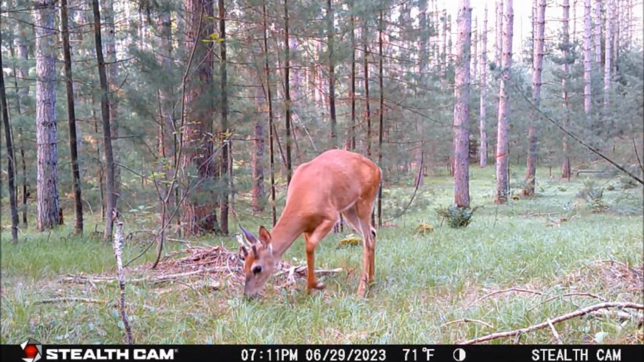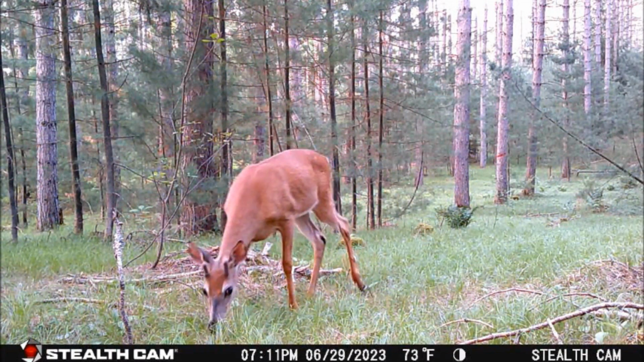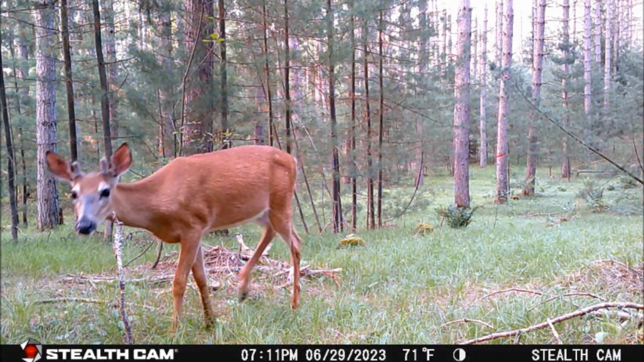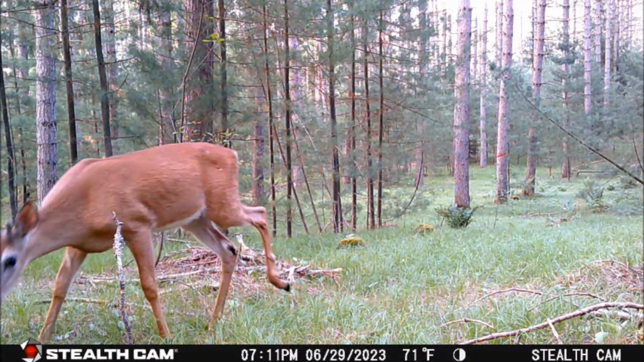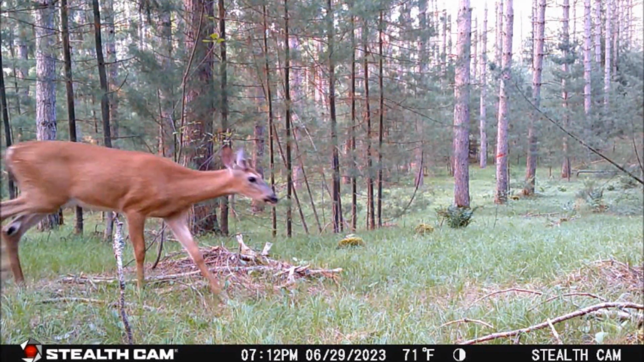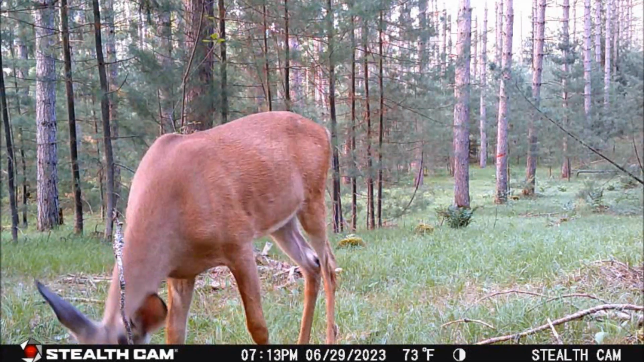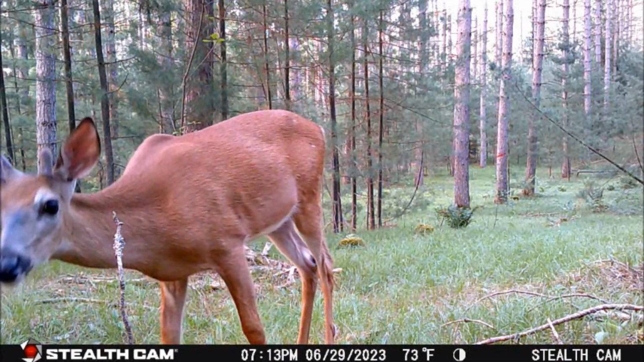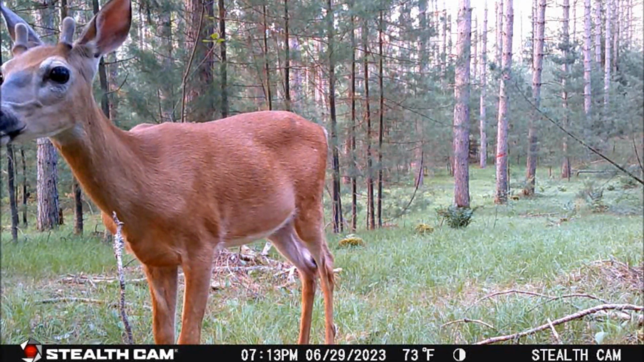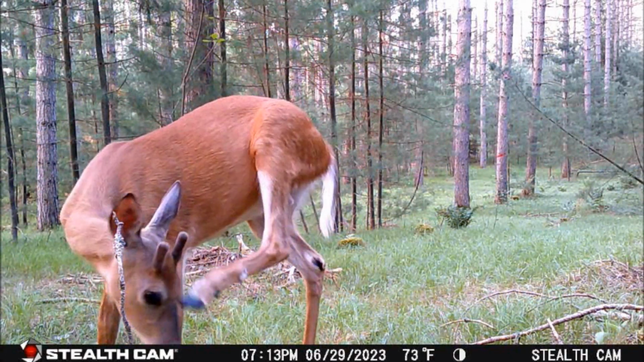Now, we'll skip ahead a little bit to later in the day on the 29th at 7:11 p.m. Now, we have an inquisitive spike buck slowly approaching the camera and then moving off to the west. But his curiosity got the best of him, and he returned to get a good look at this non-natural tree growth that makes a low-intensity sound. Now, curious but not alarmed, this buck becomes content to snack a little bit more before moving off.